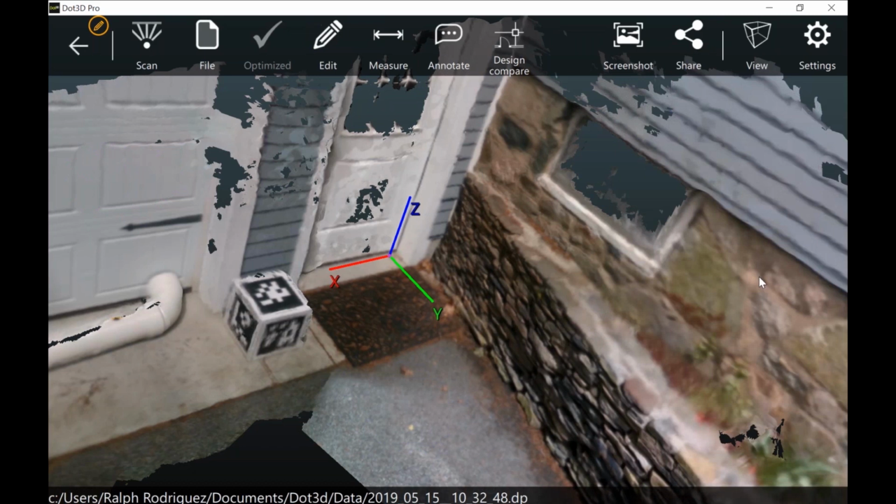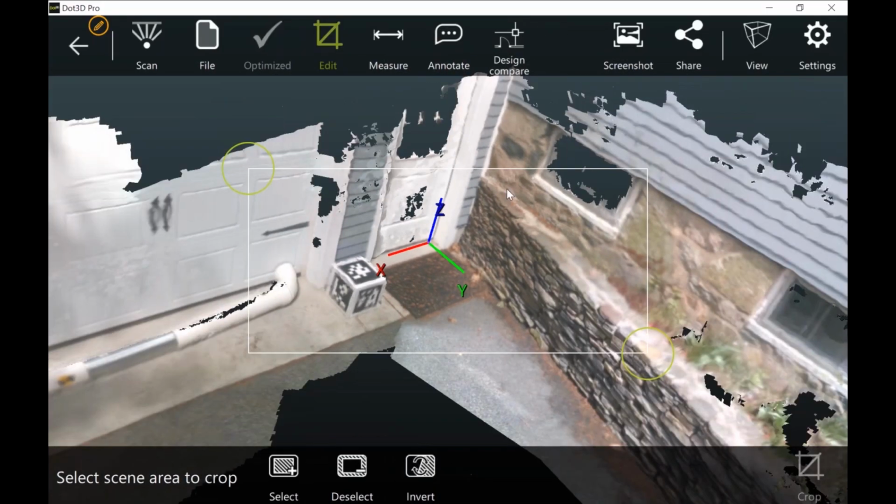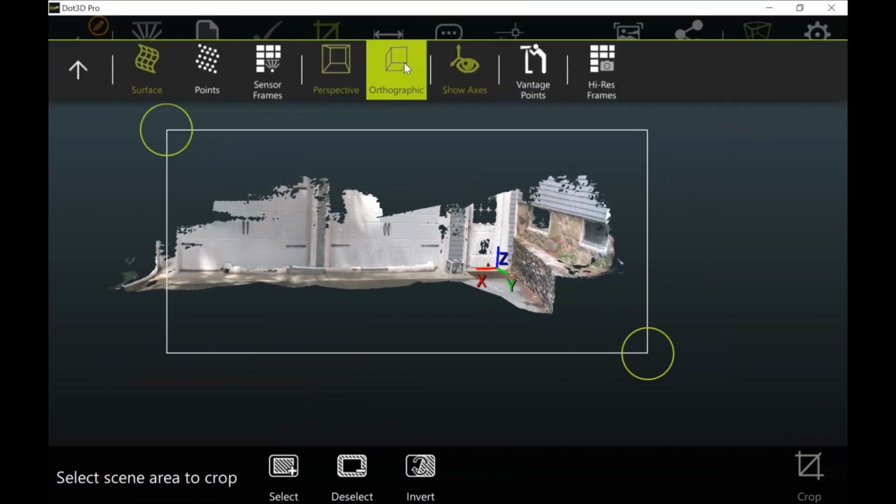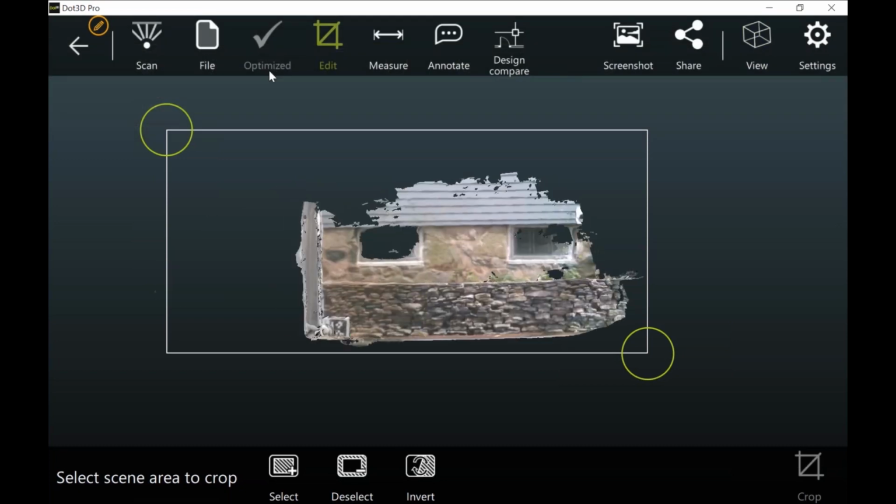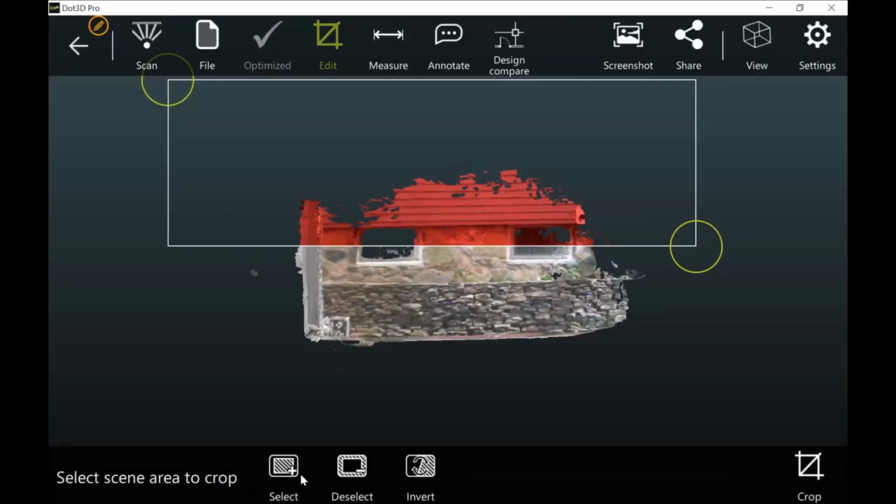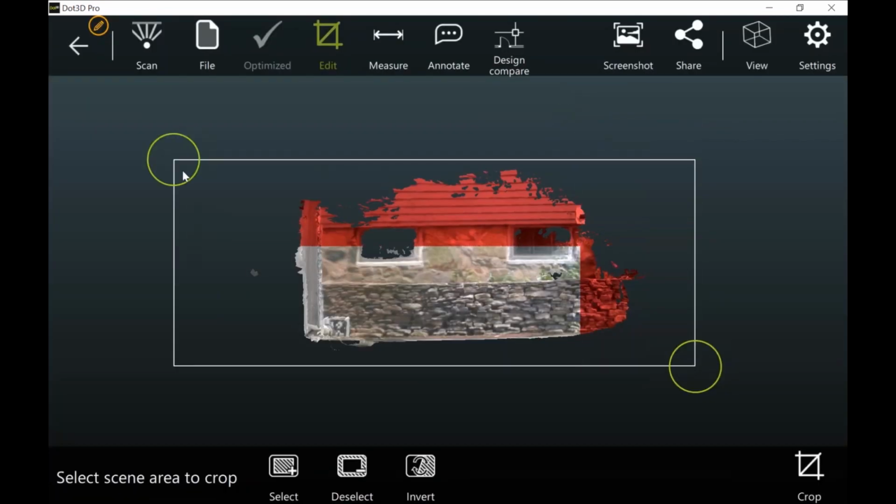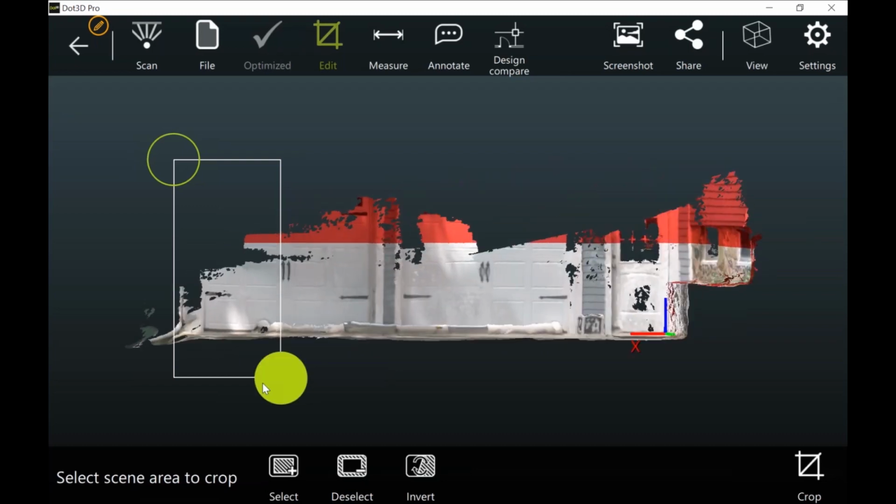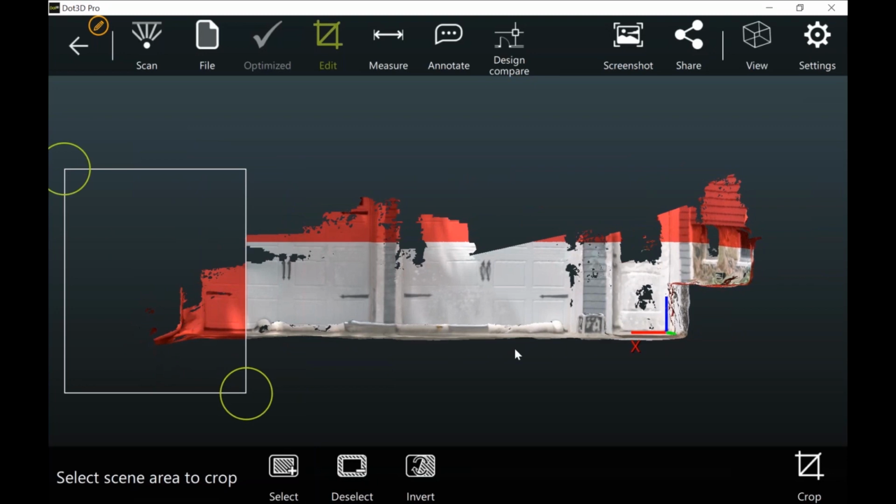Confirm, okay. And if I go to edit crop, do view orthographic, vantage point front, and just shoot straight through like so. You can also clean up any stray points that you recognize, as we didn't apply the quality filter this time around. Otherwise, those would have already been filtered out. And that looks like a pretty good crop.